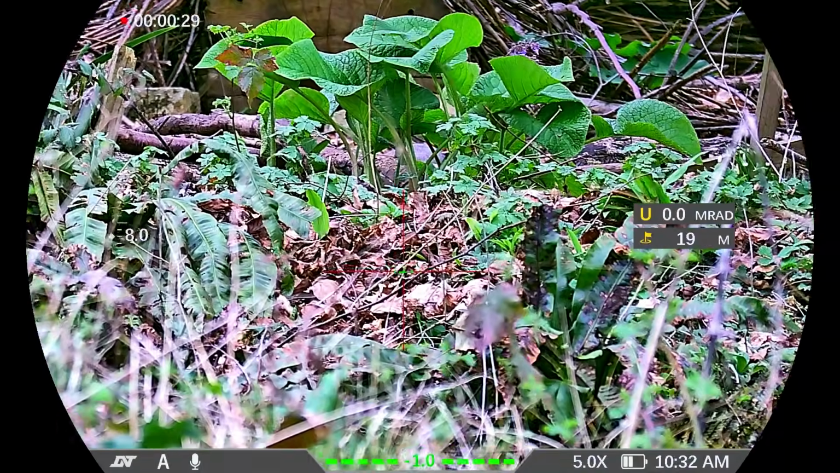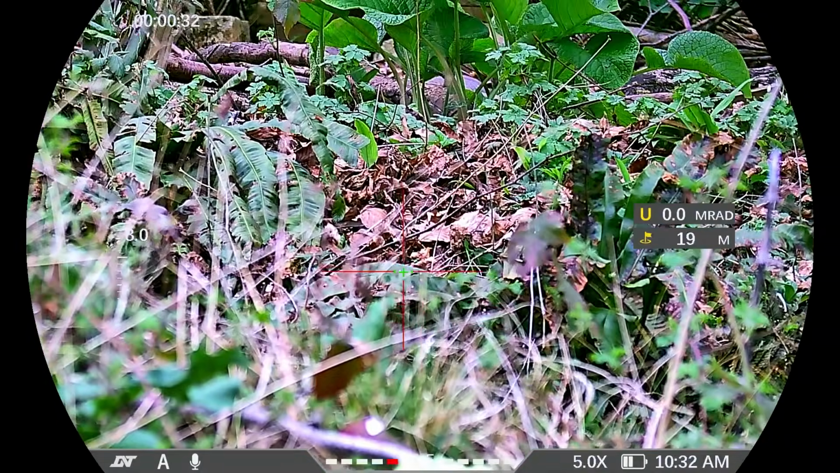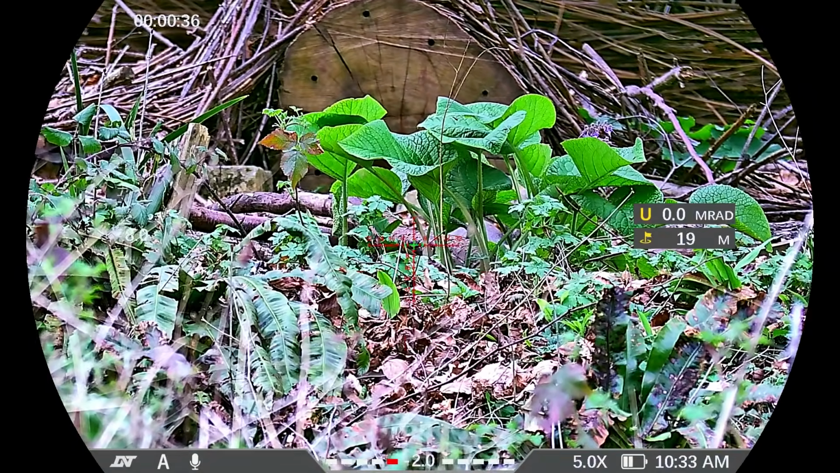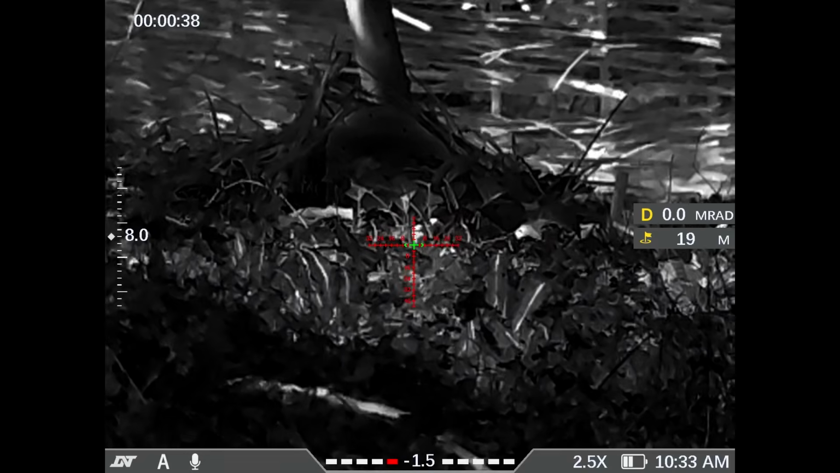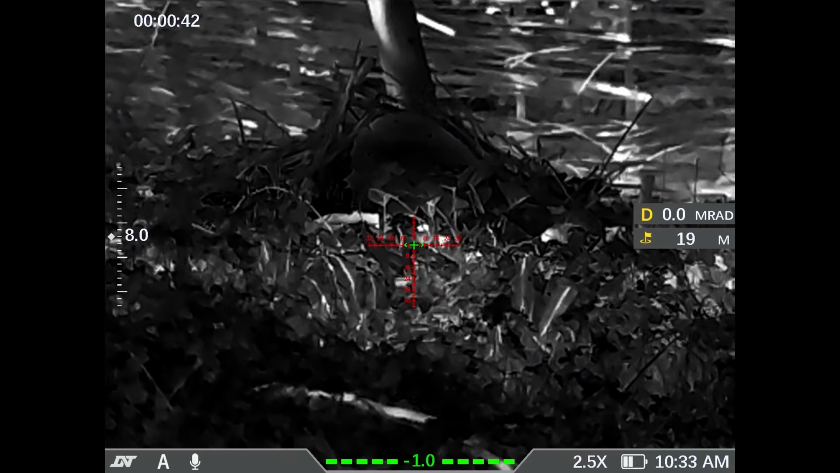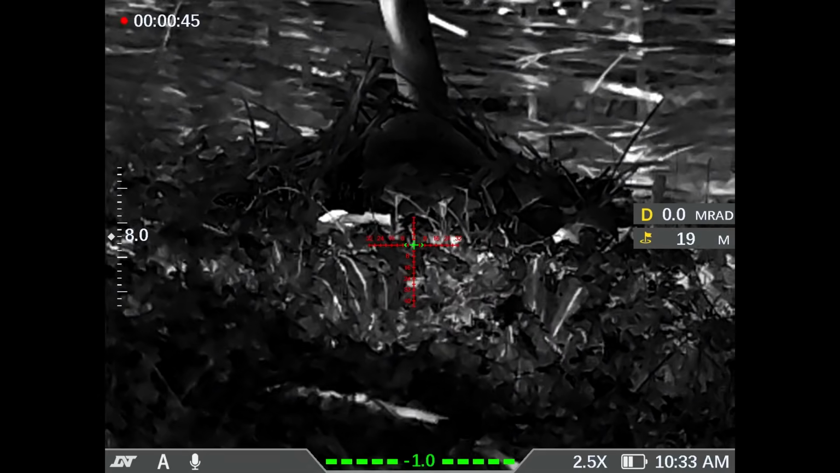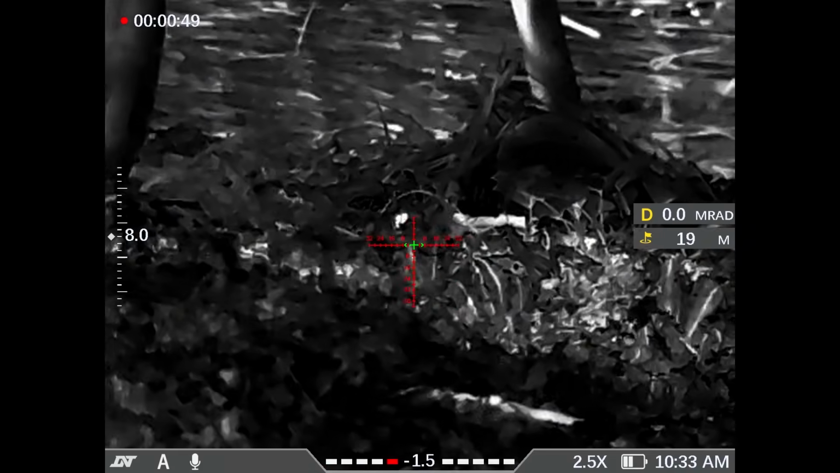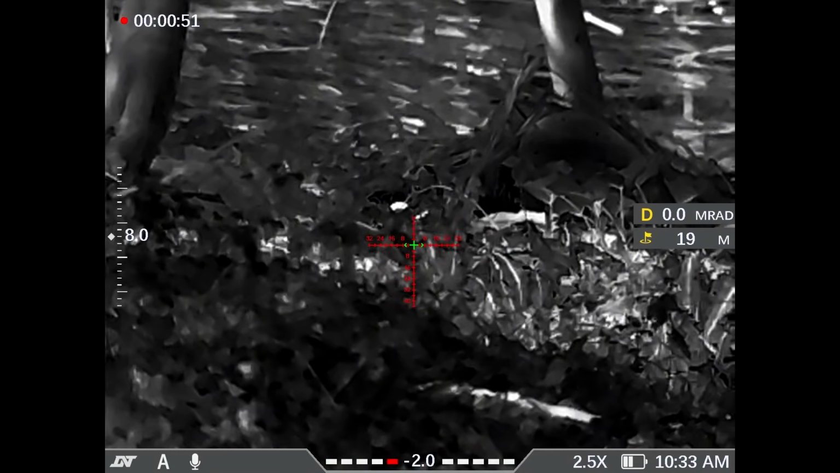Too much foliage on the floor in there. There he is though. Man, this is a good bit of kit. This is a good bit of kit.